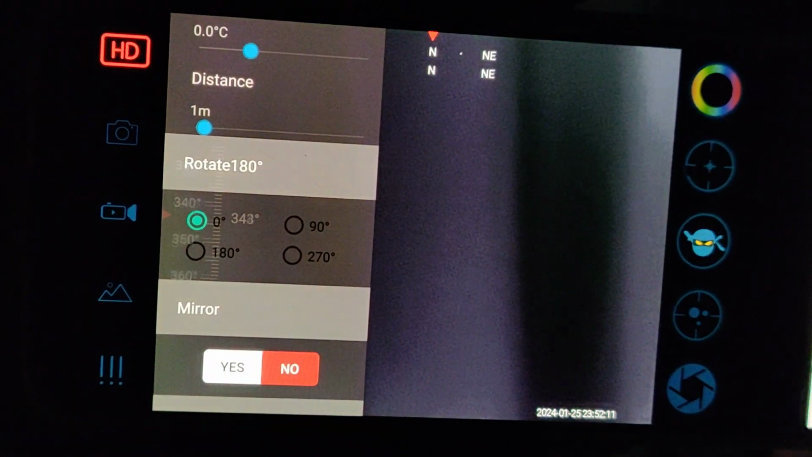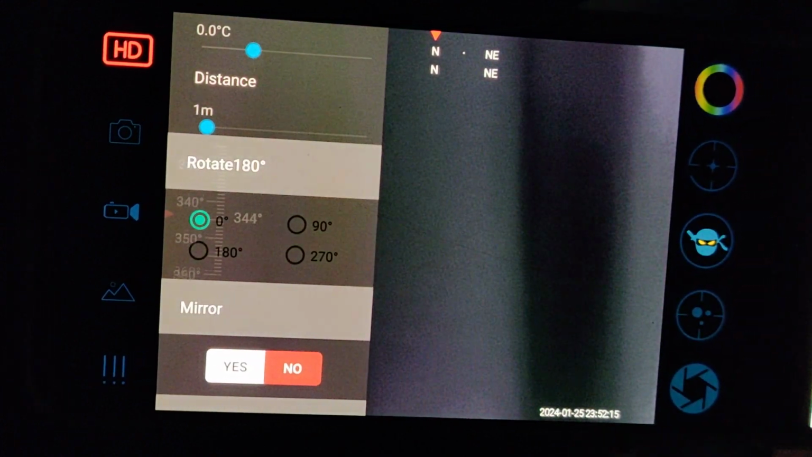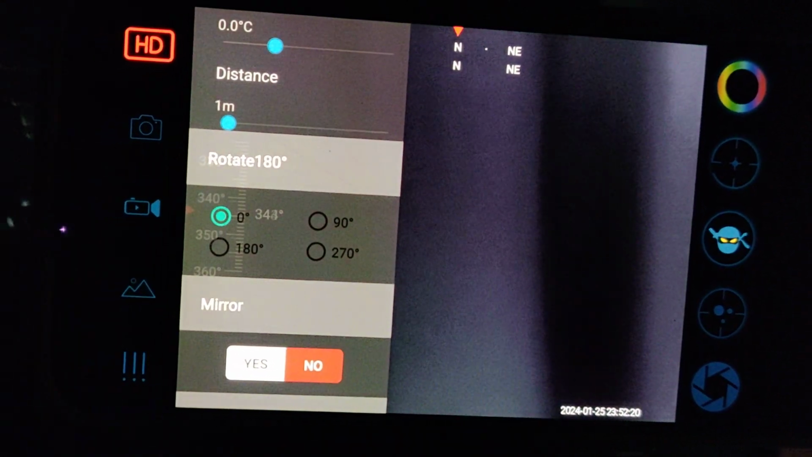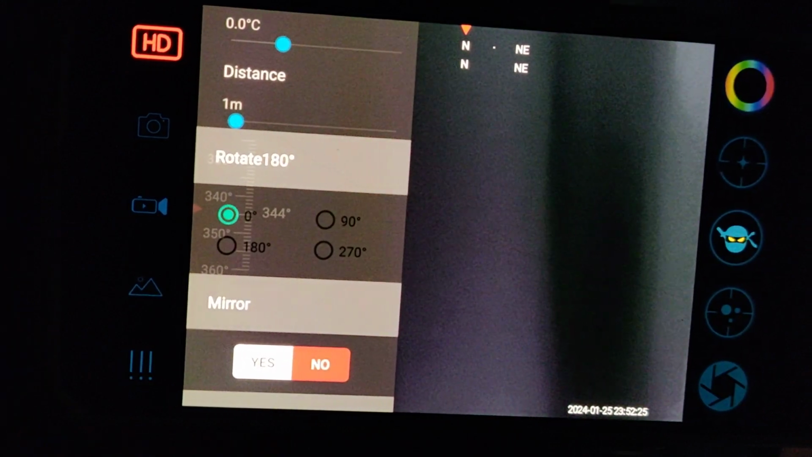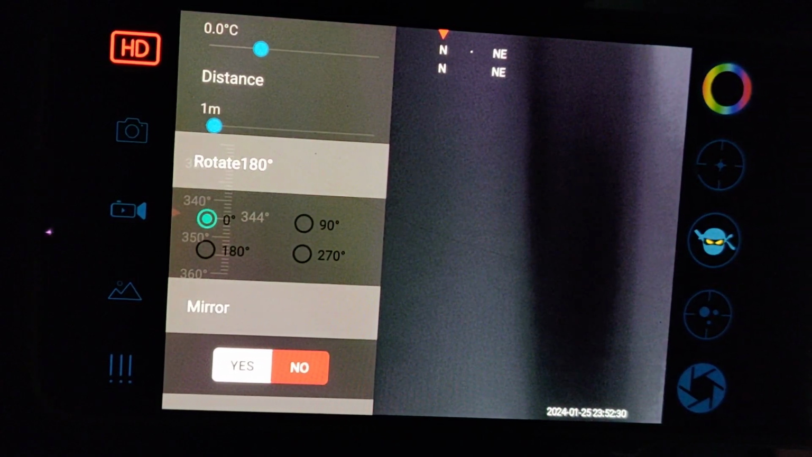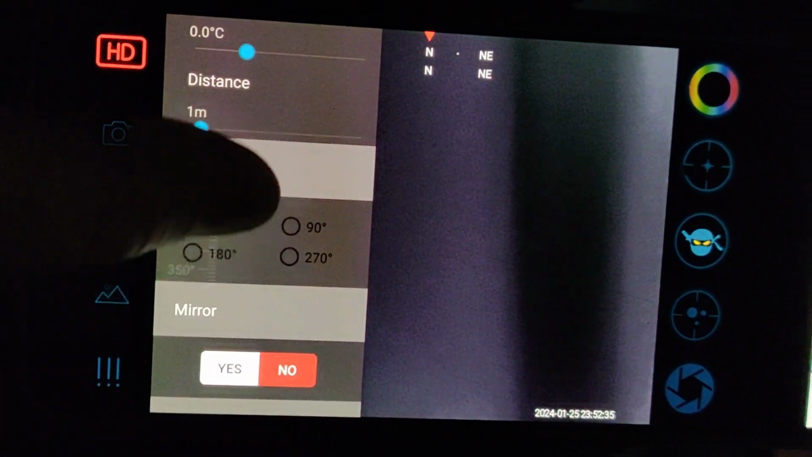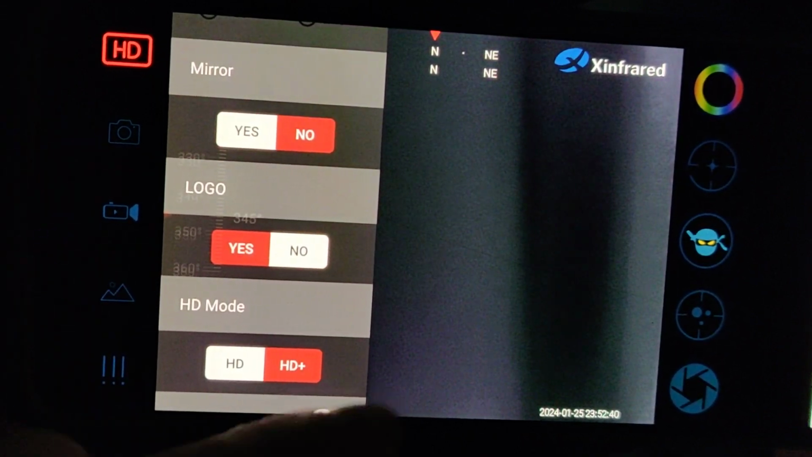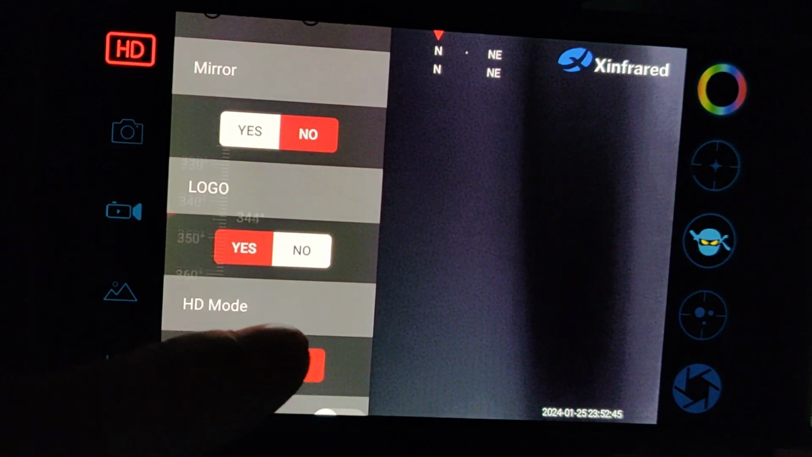The rotate 180, those are kind of obvious. You're going to be rotating that camera information on the screen. Let's say you want to mount it the other way. You want to mount it any way you want to mount it. Maybe you're holding the phone in a non-typical fashion. Or maybe there is no such thing as holding the phone in a non-typical fashion. That's how you rotate things so everything's oriented correctly. Mirror, I think that's kind of self-explanatory. Logo, there's the logo on. Here's with it off. Infrared, okay.